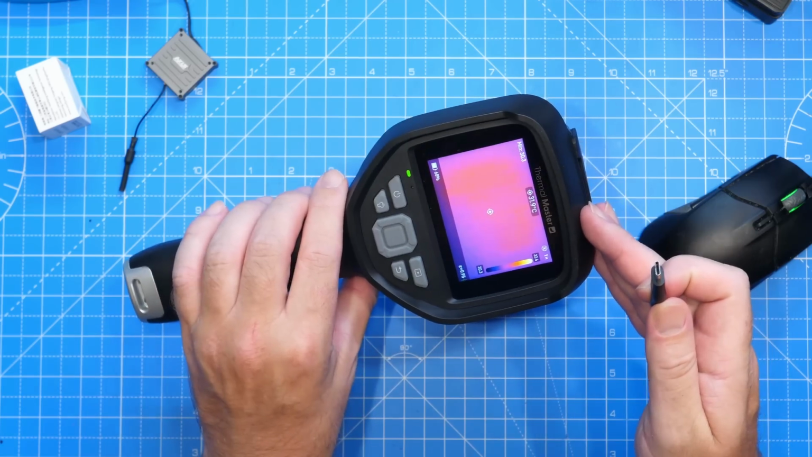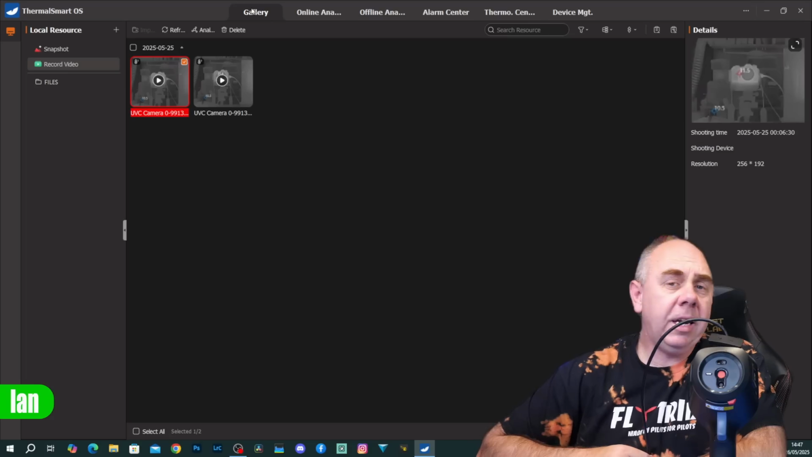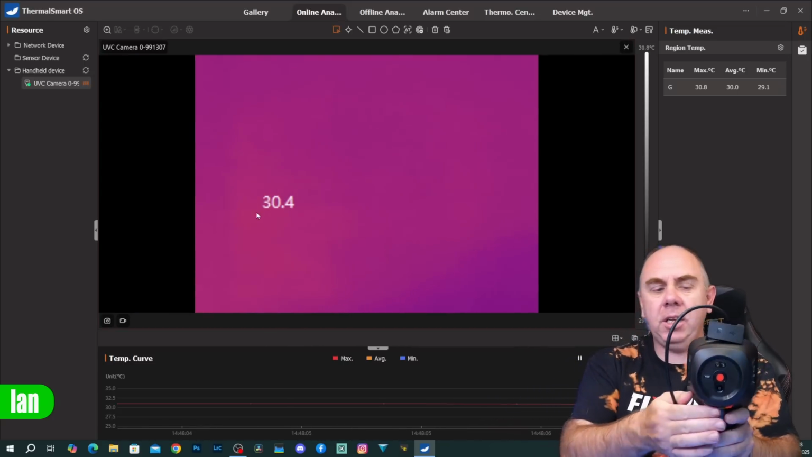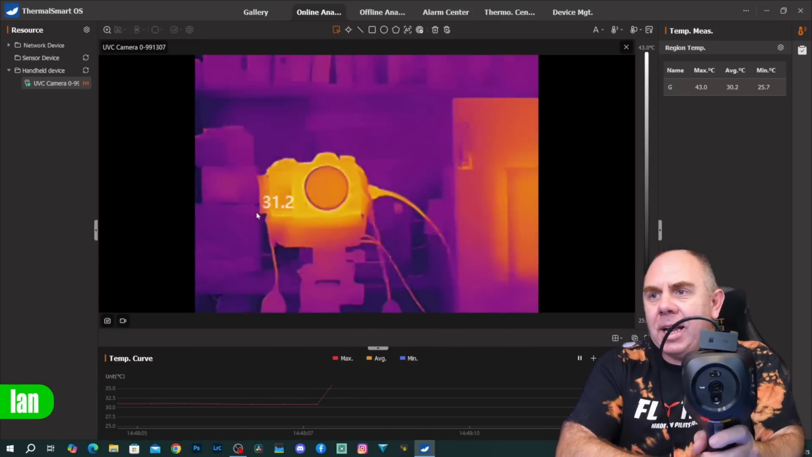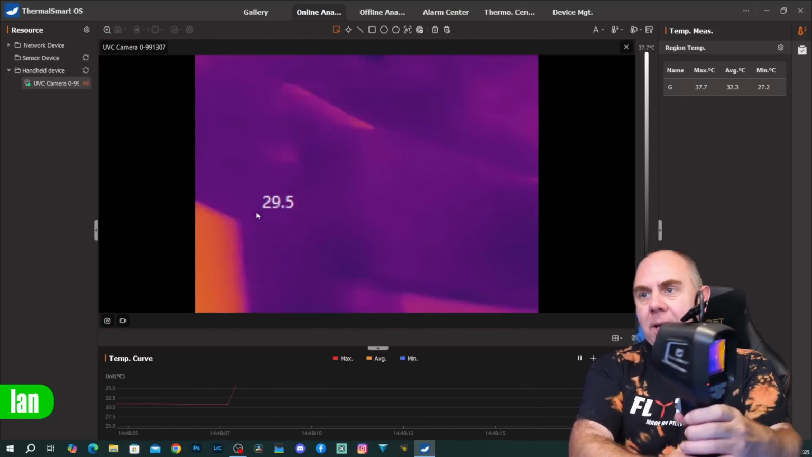Now, to connect this to your PC for live view is very simple. You need to just simply plug in a USB-C cable into that port on the top. Then in the Thermal Smart OS app, we need to go on to online and then select our camera from the list. It will connect and you can then see the thermal image. If I just open up the lens, you can then see that there. And that is a live view from the camera itself. So for instance, if I turn it around, you can see me there.